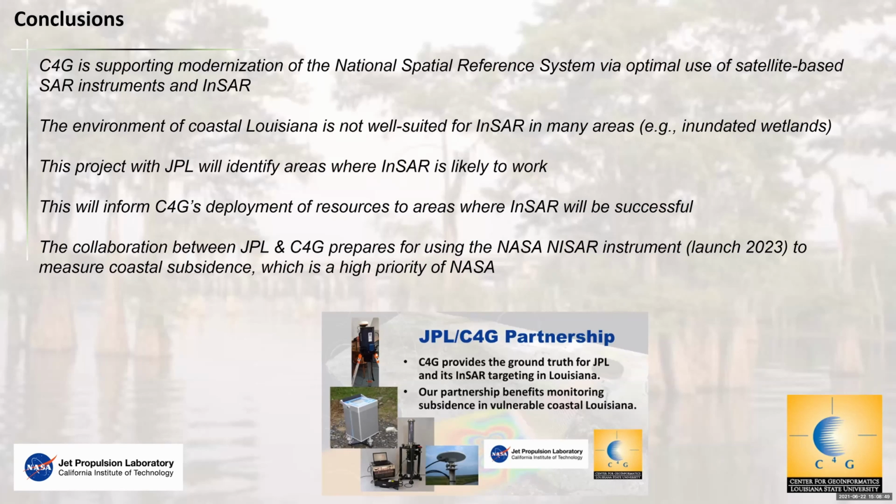So that's the conclusion of my slides. I think we are extremely supportive of C4G's efforts in modernization of the NSRS and are very excited to use InSAR for this. We understand that it's going to be challenging, and so we want to really set up so that when NISAR launches, and even before with Sentinel, we'll be able to make InSAR more capable in that area.